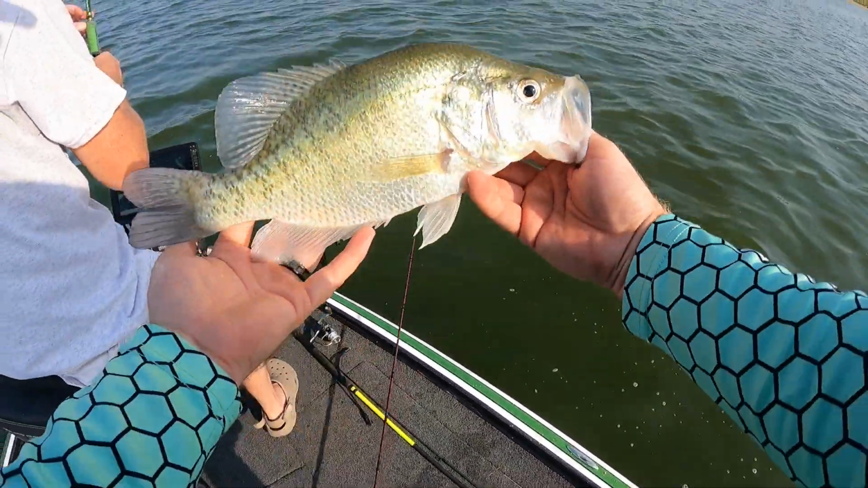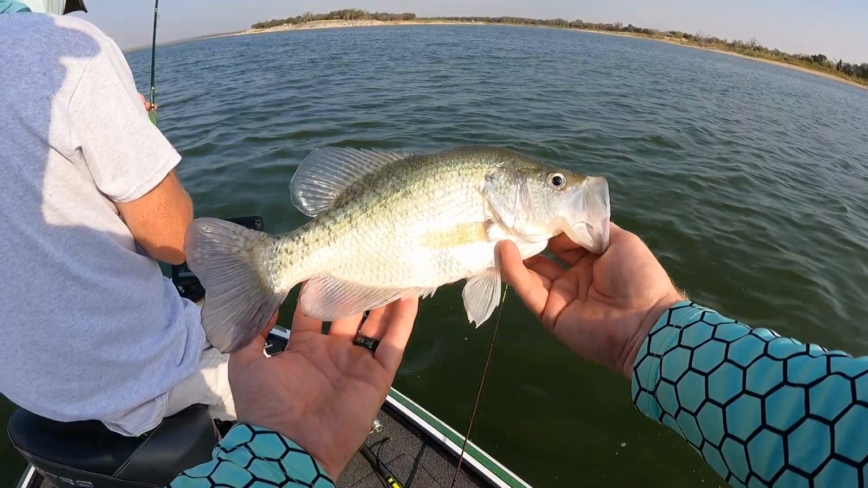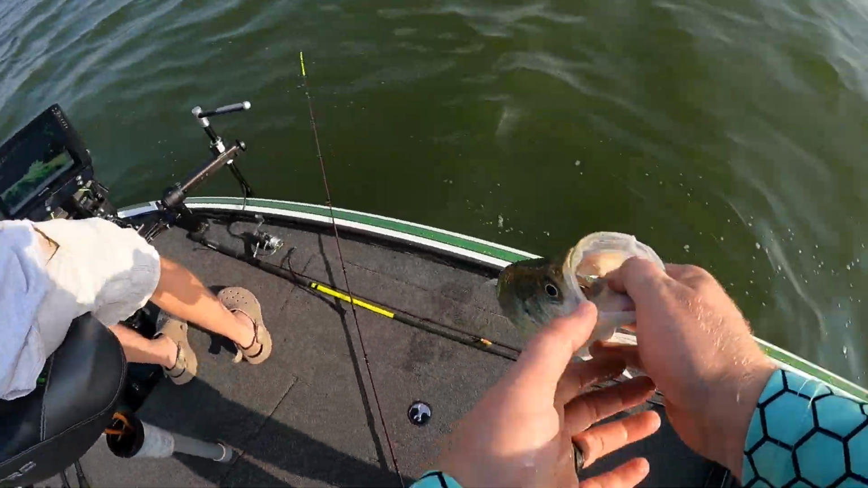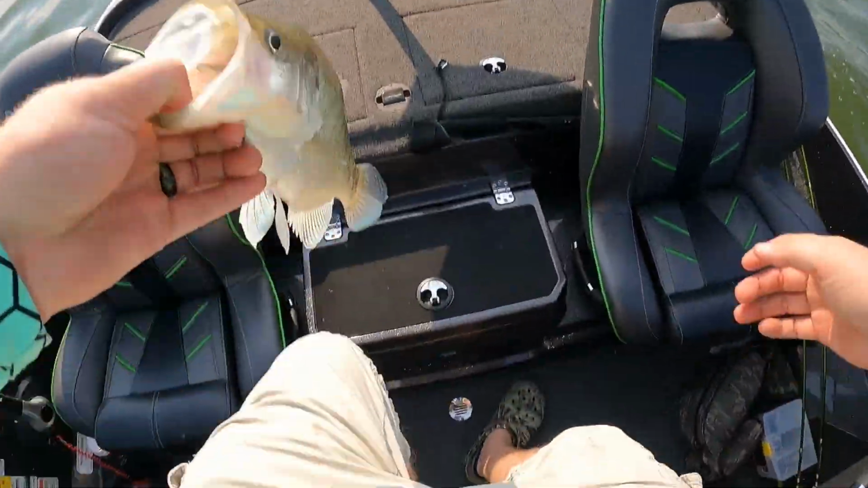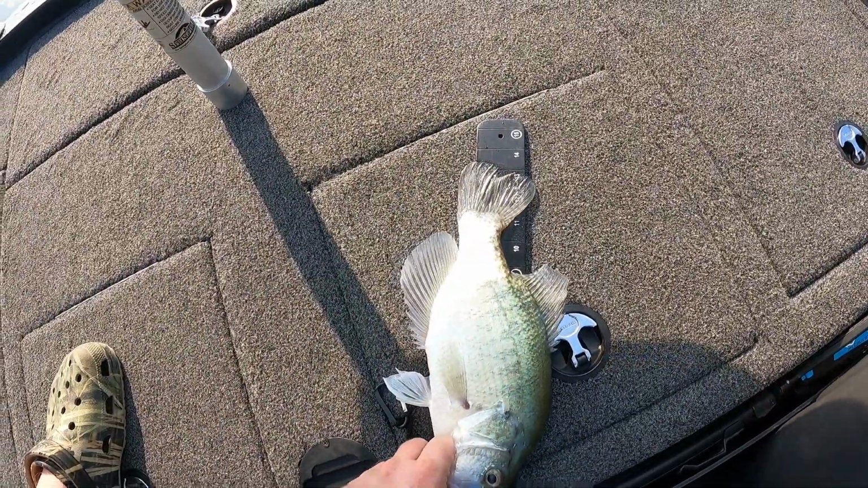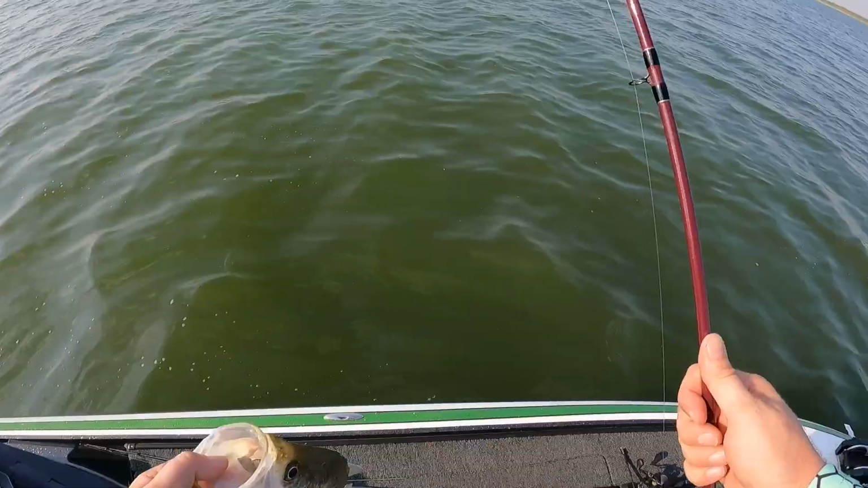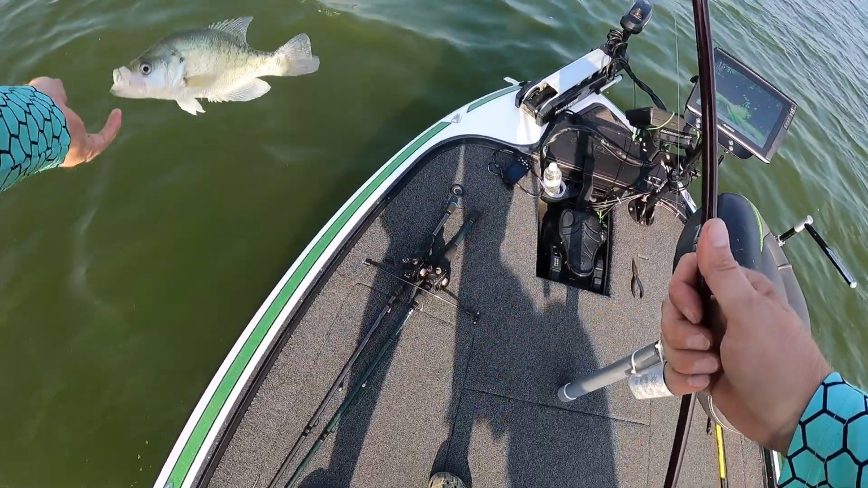That, my ladies and gentlemen, that's what you're after. That's probably a 14 inch, nah, probably a 13 inch fish. Let's look at it real quick. Let's see what we got right here. Oh yeah, 13 inch fish on the money. Look at that, see? That's a dandy. All right, go back down to the depths.